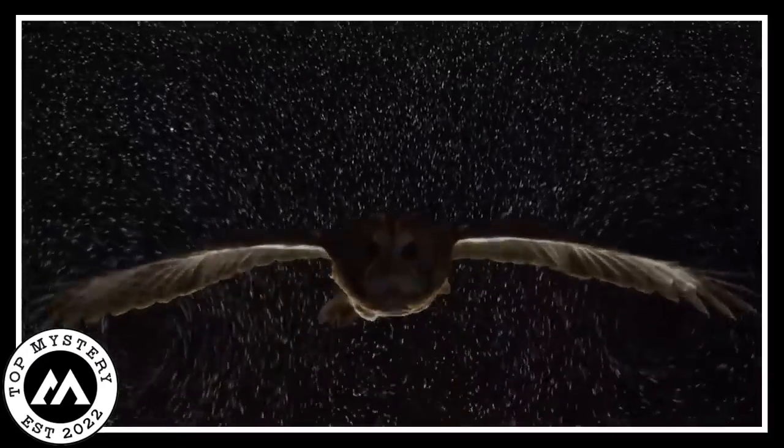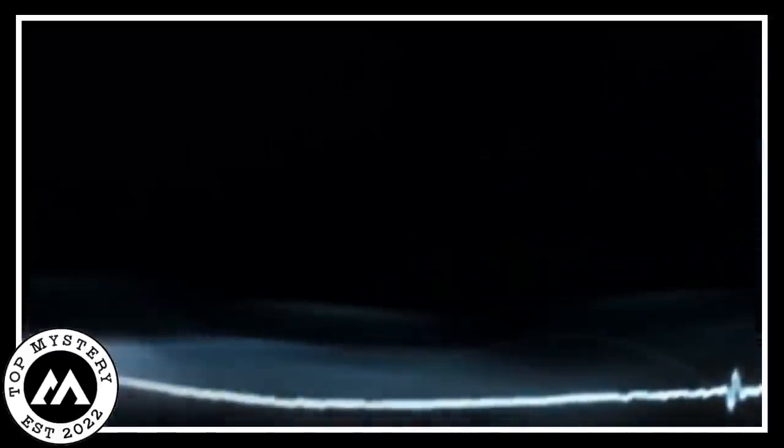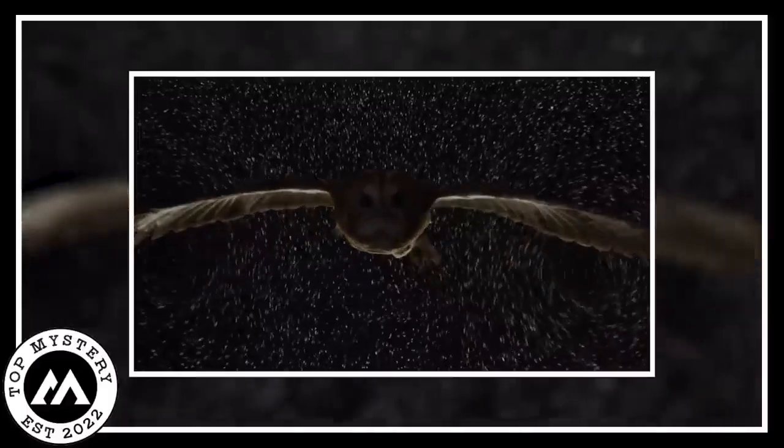Mystical Owl's Bubble Flight. The video showed a mysterious scene. It looked like a strange documentary showing something very unusual. The star of this mysterious video was an owl, a bird that comes out at night. The owl was flying through a strange place filled with shiny bubbles. It looked like a magical world. The owl moved gracefully through these bubbles like a dancer. When the owl flapped its wings, it created a beautiful show with the bubbles.